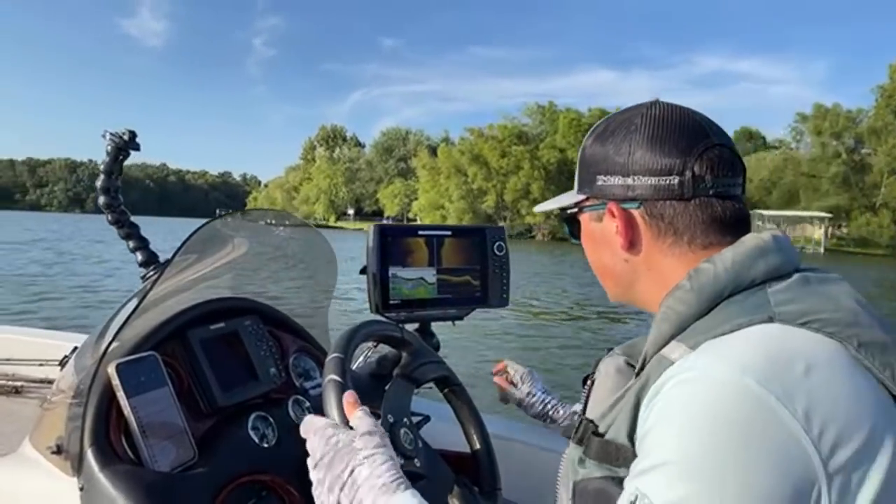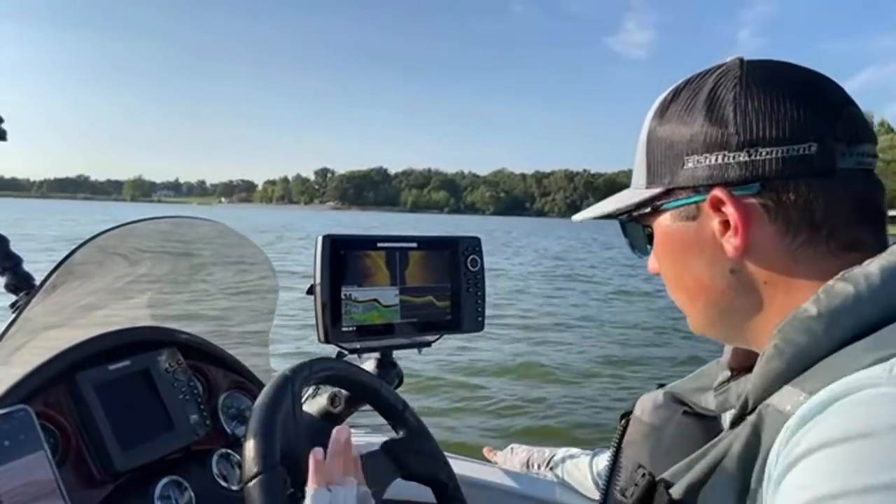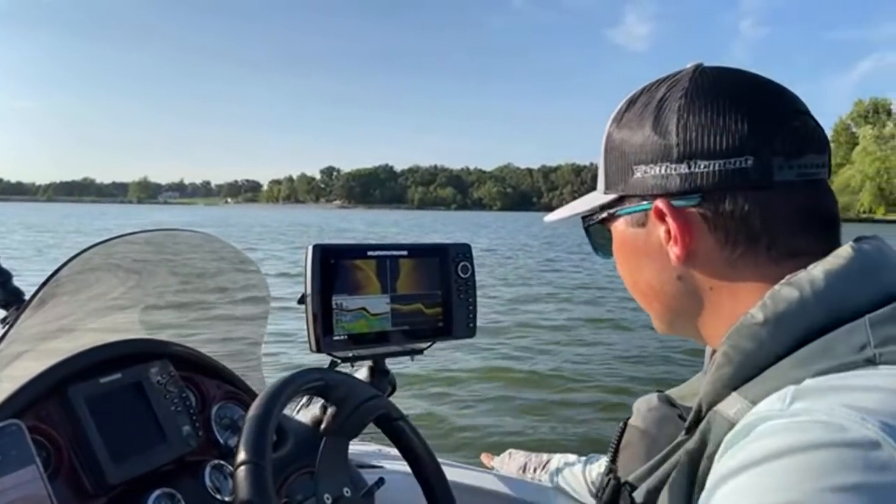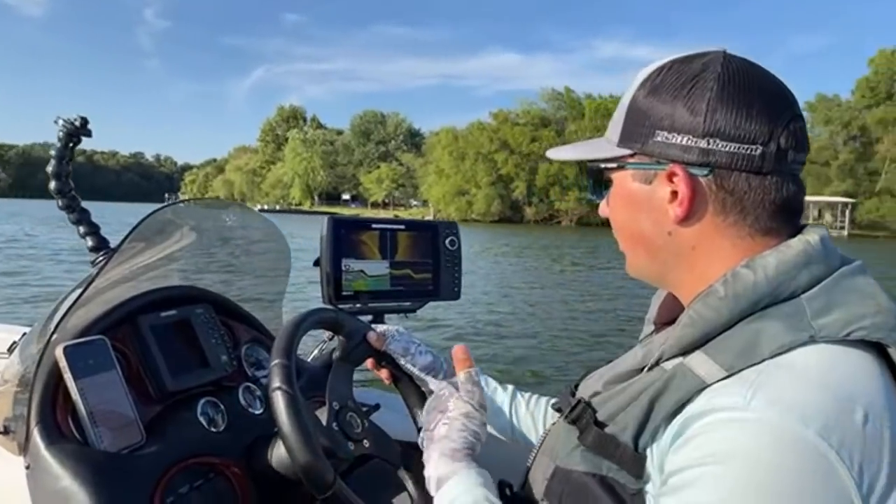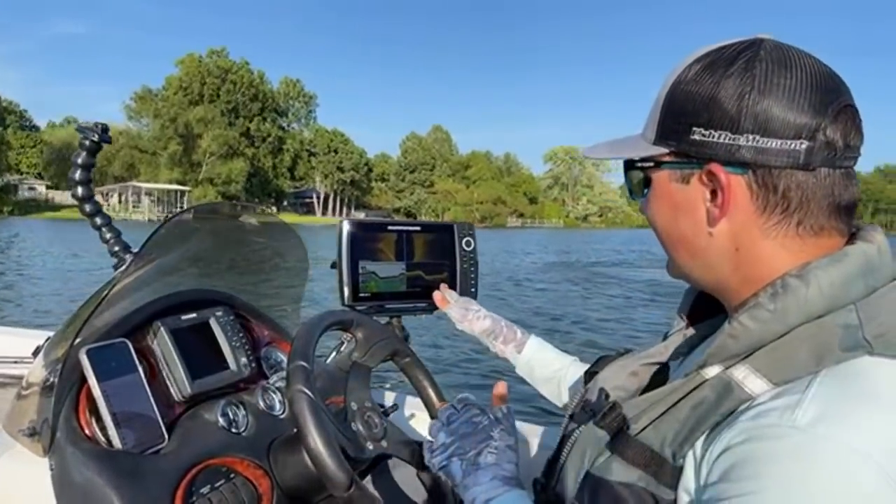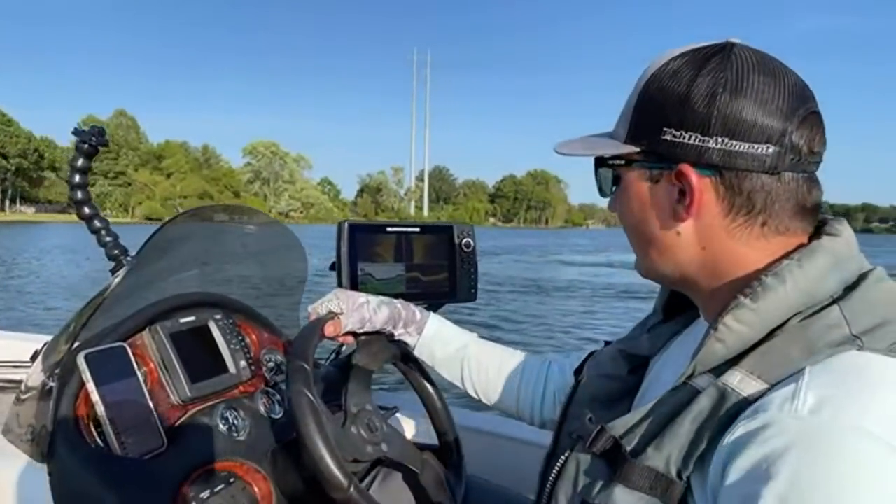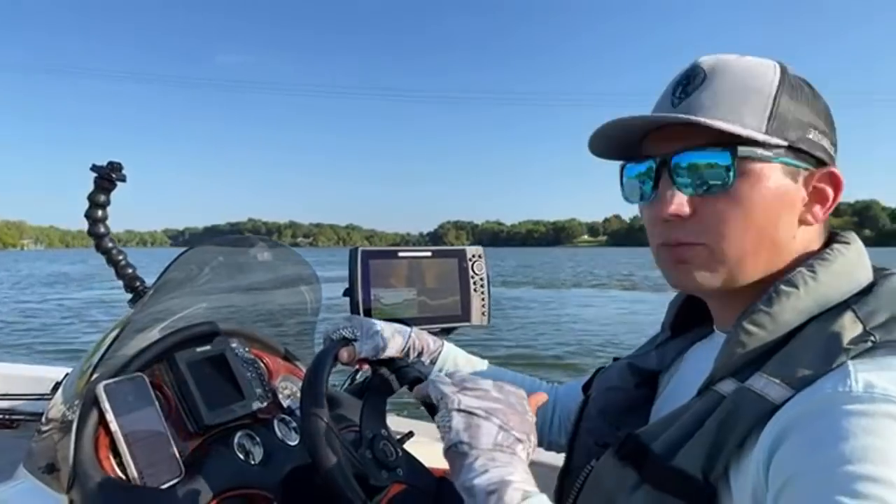So just found another nice little drop off ledge kind of deal here. Not seeing too much going on around it. We're just gonna make a couple passes. Whenever I find something interesting, guys, I like to make a couple passes around it, because a lot of times when you graph over a spot, if you see a hard edge or a hard drop off and don't see any fish on your first pass, it may be that you just hit it from a bad angle.